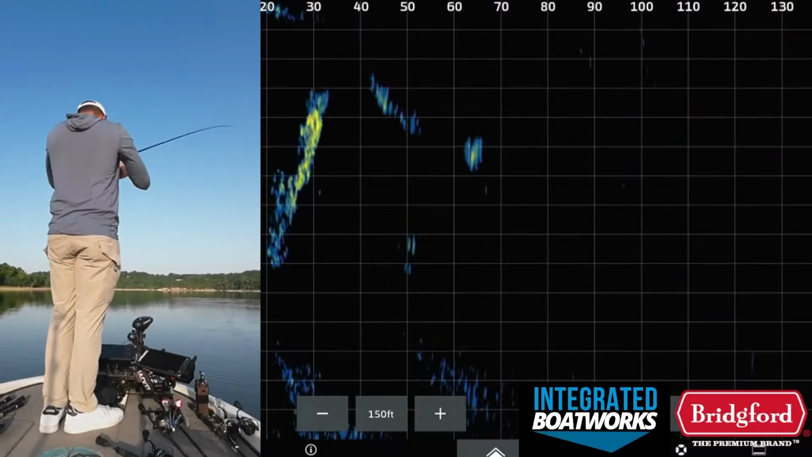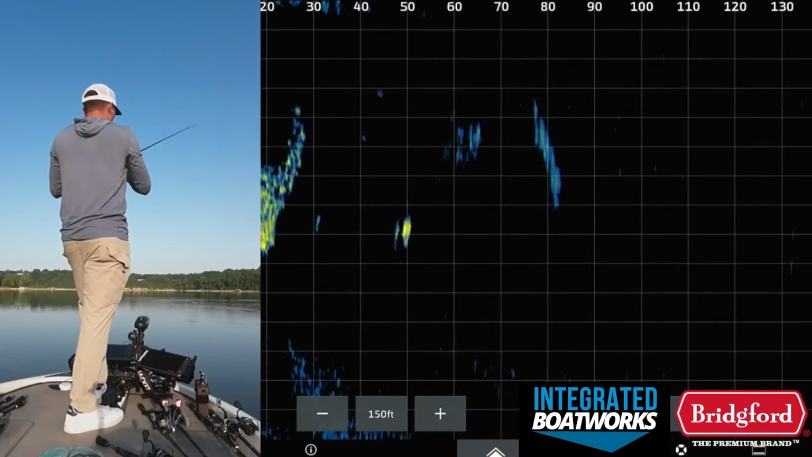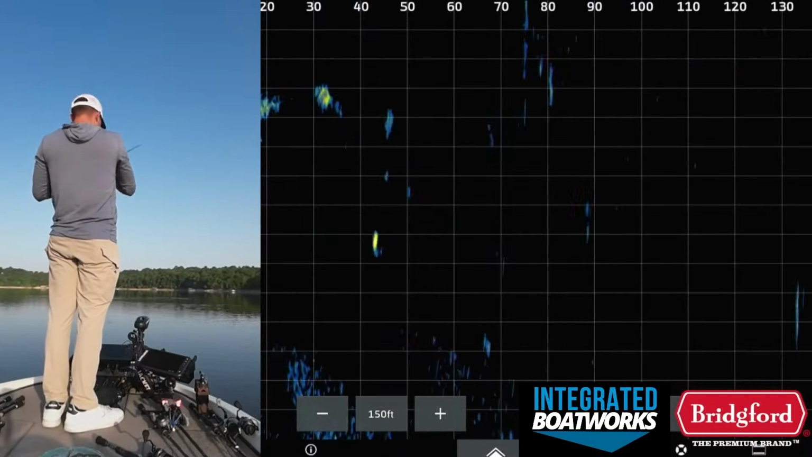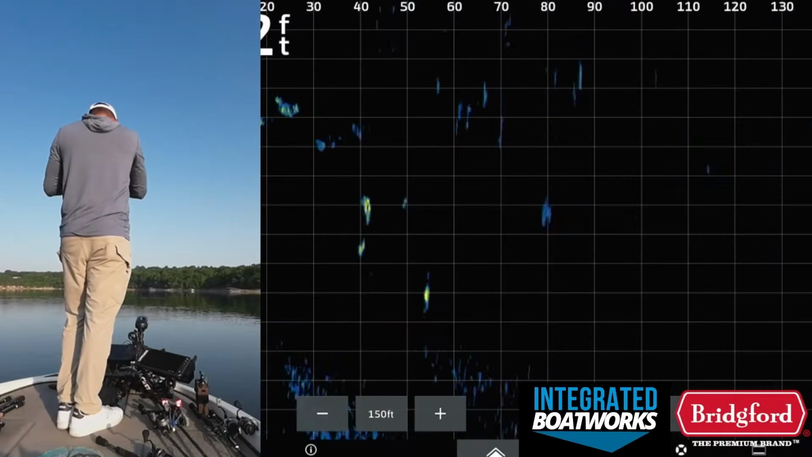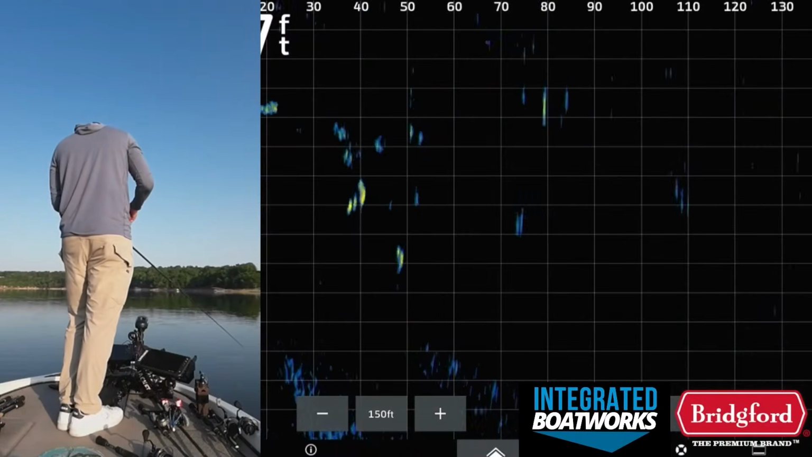They're going crazy in front of the boat there. One of you just eat it. Just actually take it in your mouth. Oh gosh. Just keep hitting it. These gotta be all small. I don't know.